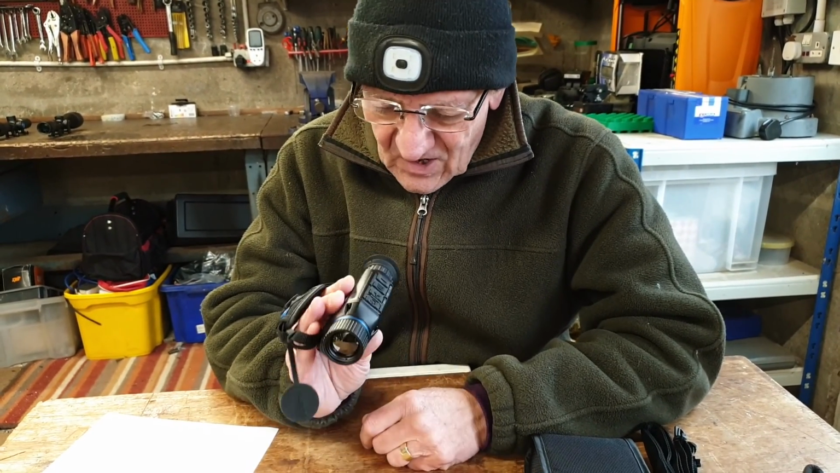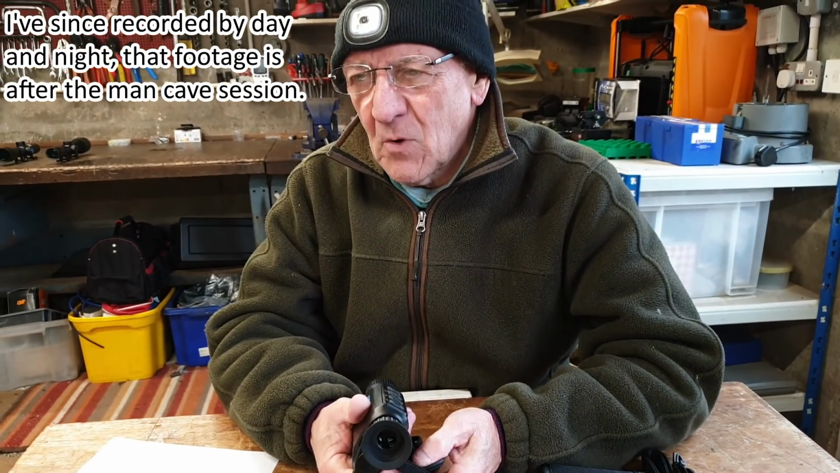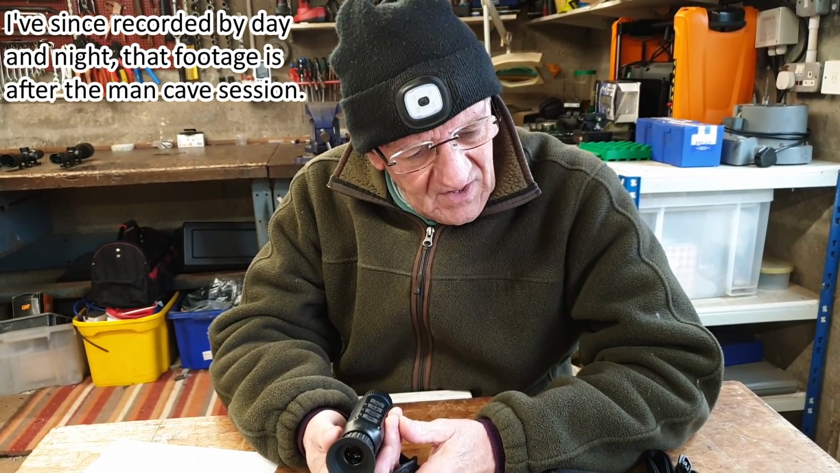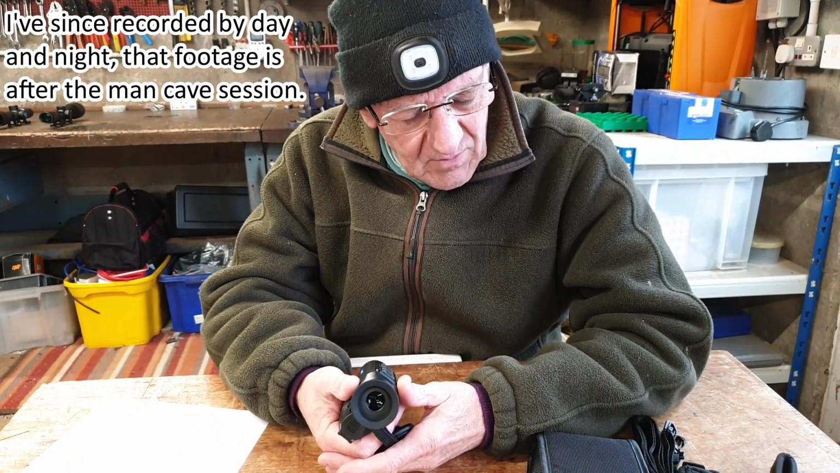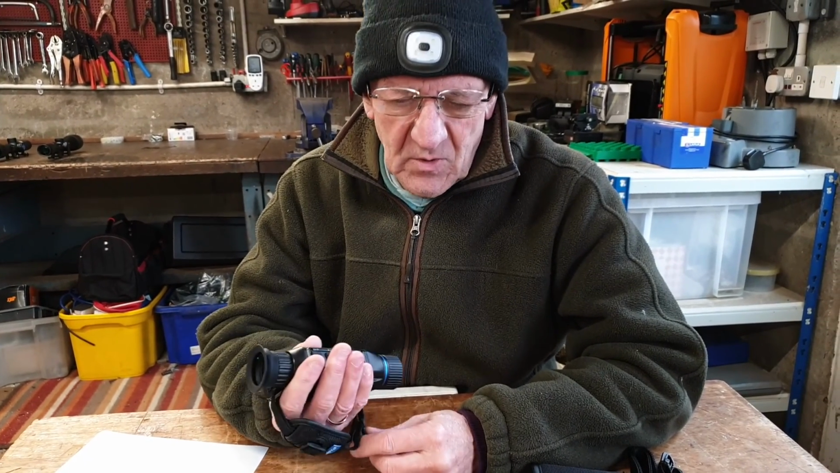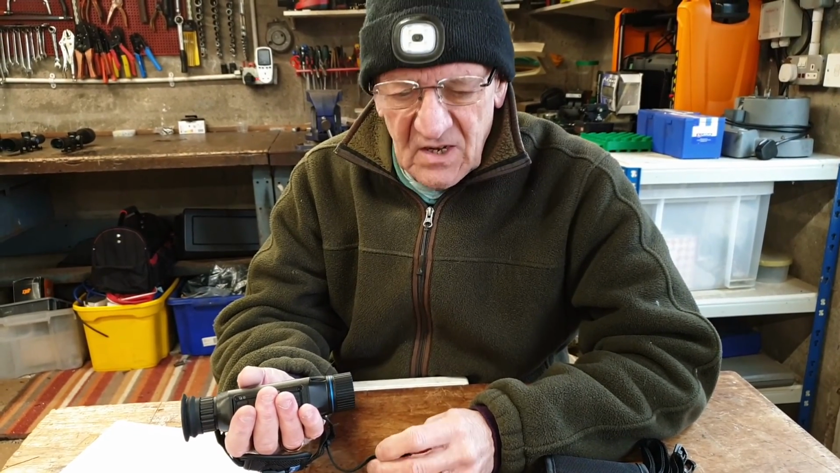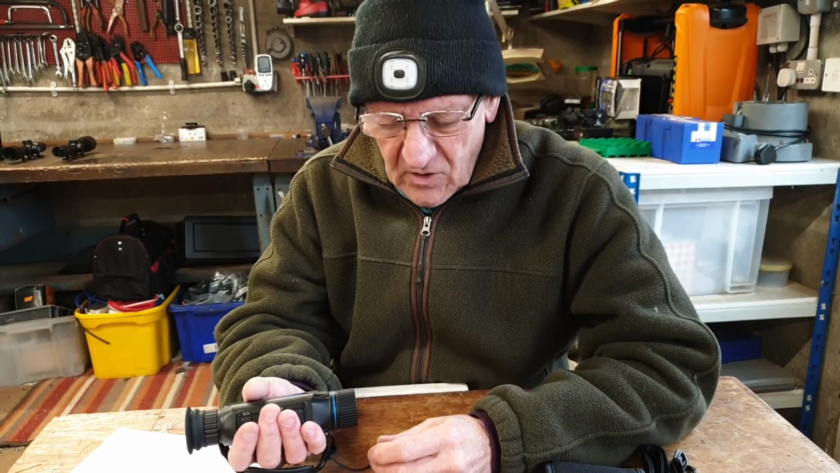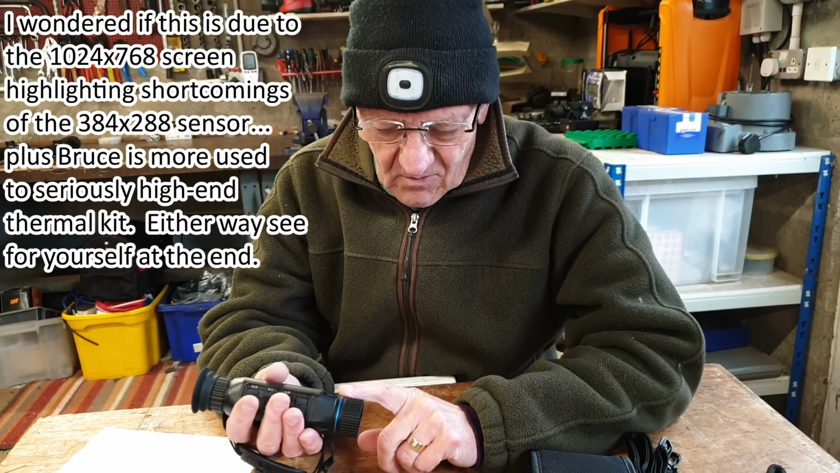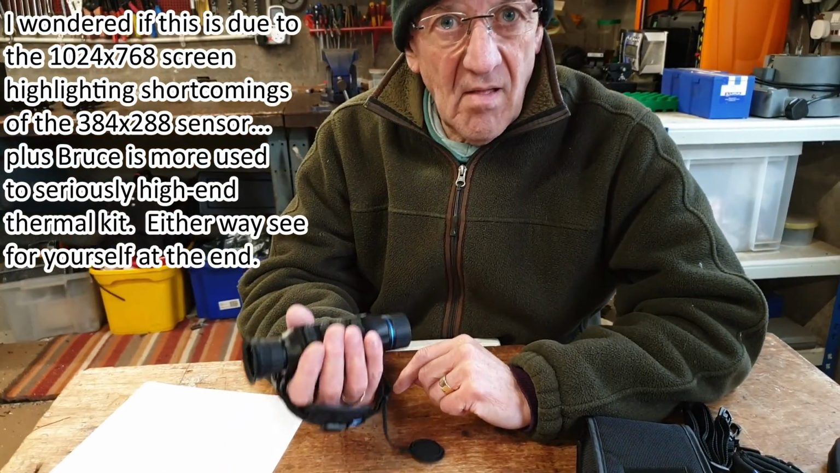The major issue is that I don't like the image quality. It's very, very, what I would call cartoony. I'm struggling to find the right words to describe it, but looking at a cartoon is the best way I can describe it. It picks up hot spots quite easily, but it doesn't give you any detail of really what you're looking at. Now that could be down to the fact it's only a 25mm lens, and I was looking at stuff that was maybe too far away. Right. So, by the way, what sort of sensor is this?